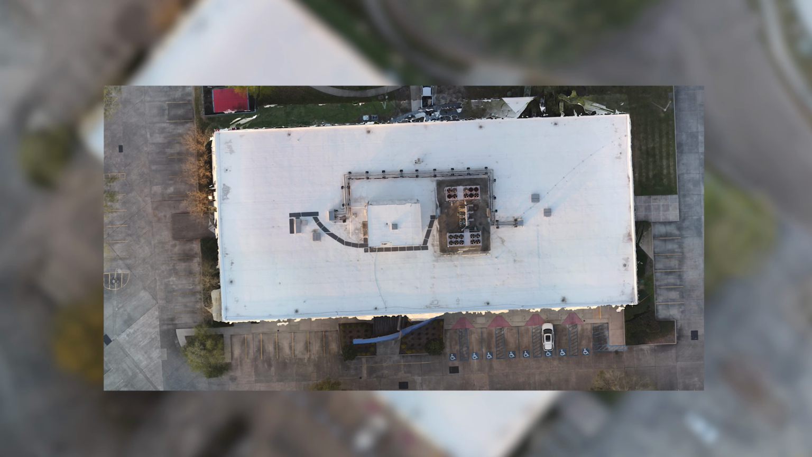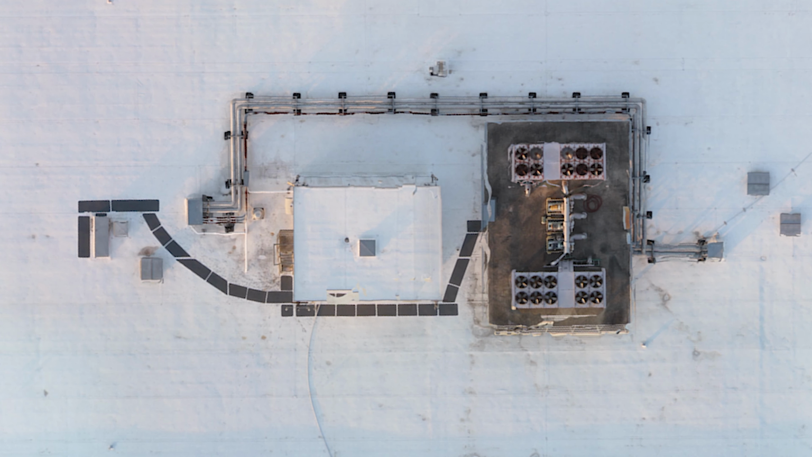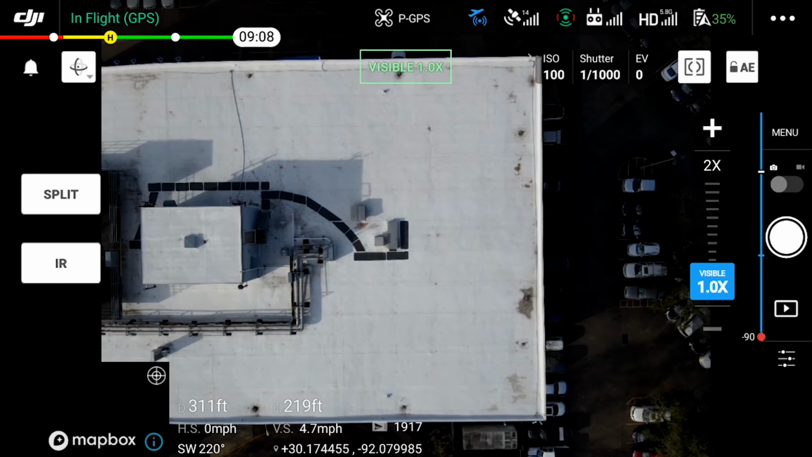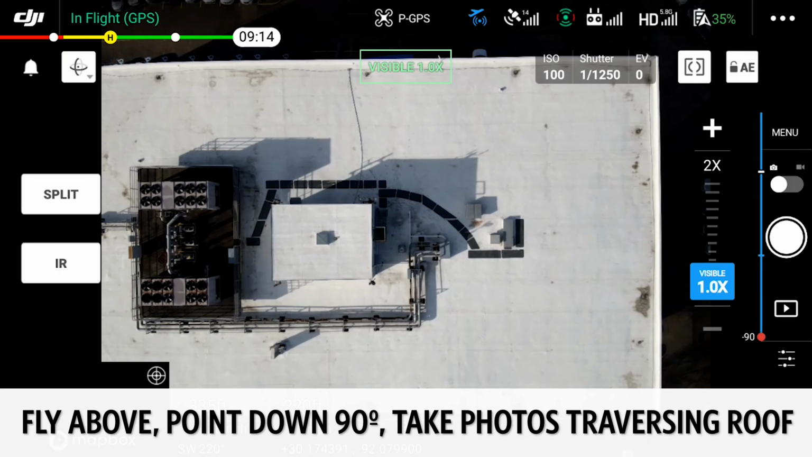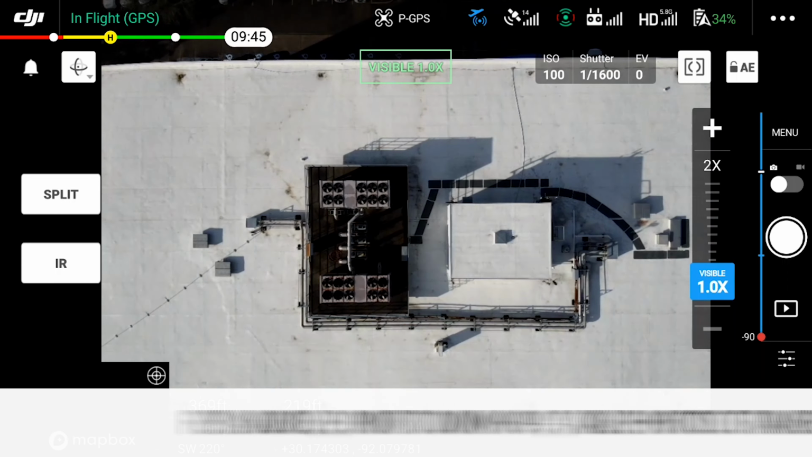How detailed and accurate you go with this will be up to the client, and it's going to vary on every shoot depending on their needs. But to make a basic orthomosaic without high detail, we're going to shoot for around 40% overlap. I'm going to speed through the collection part, but simply put, I'm going to fly up above the roof, look down 90 degrees, and traverse across the roof while taking photos.